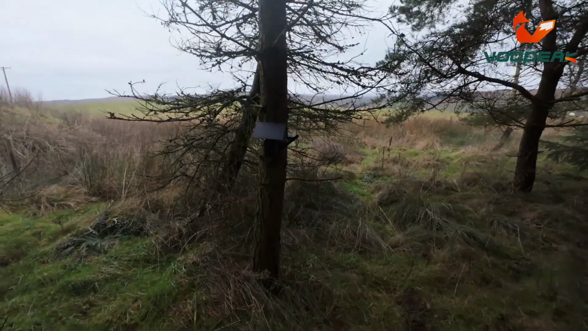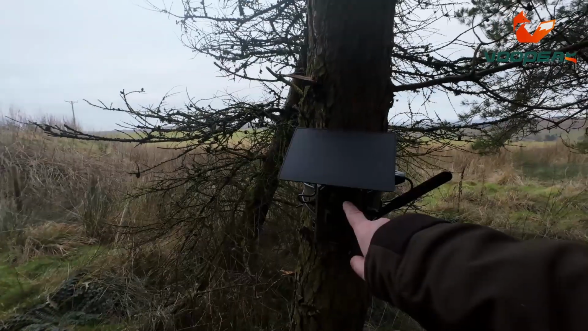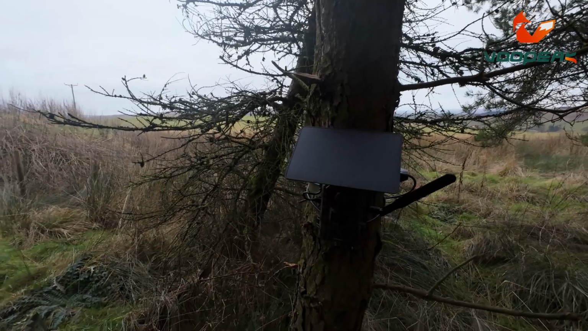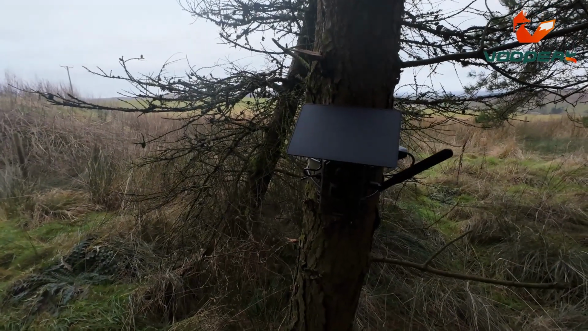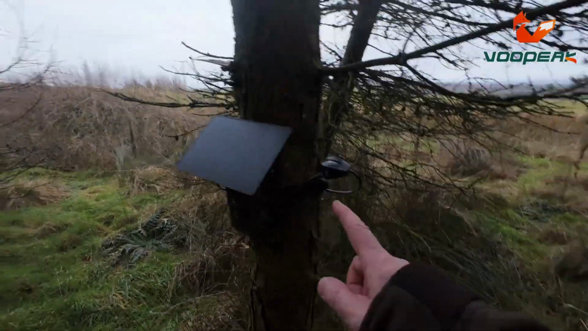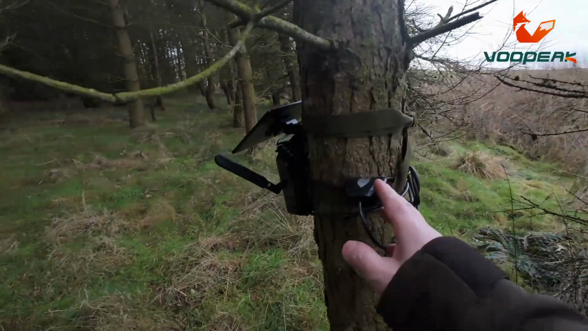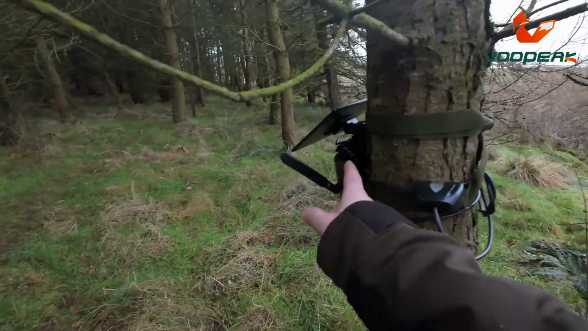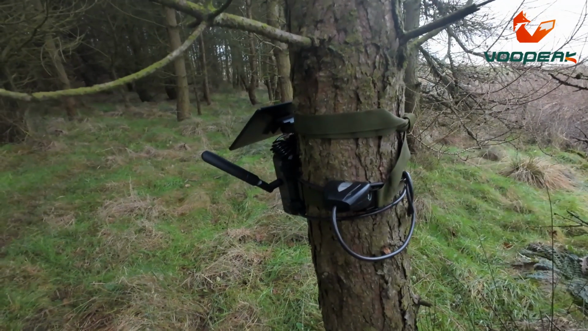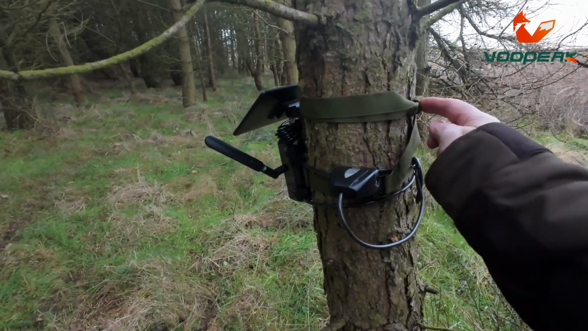So as you can see, it's got the solar panel on here. That's your main lens, it's 2K, and that one there obviously is your sensor, and it'll also have the infrared built in as well. There's the antenna, and as you can see, I've put a lock system on here, which goes through twice, which is really good, and it locks it all together. So someone can get it, but of course they're going to have to break it.